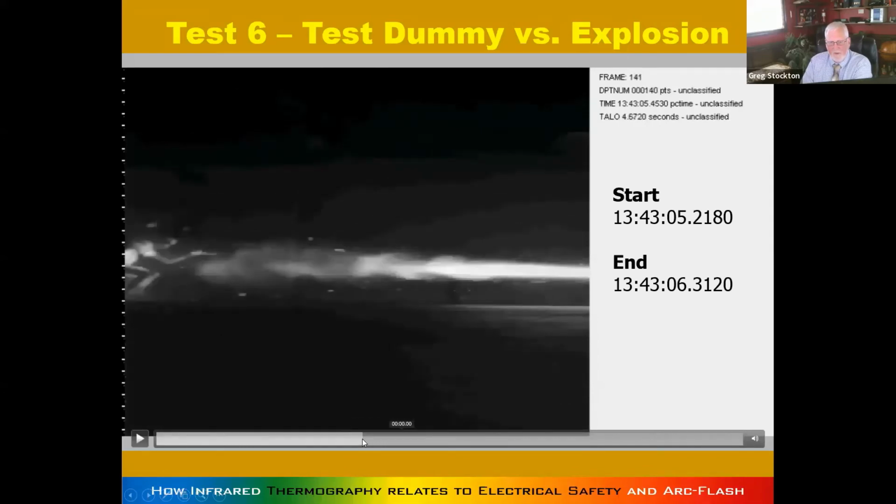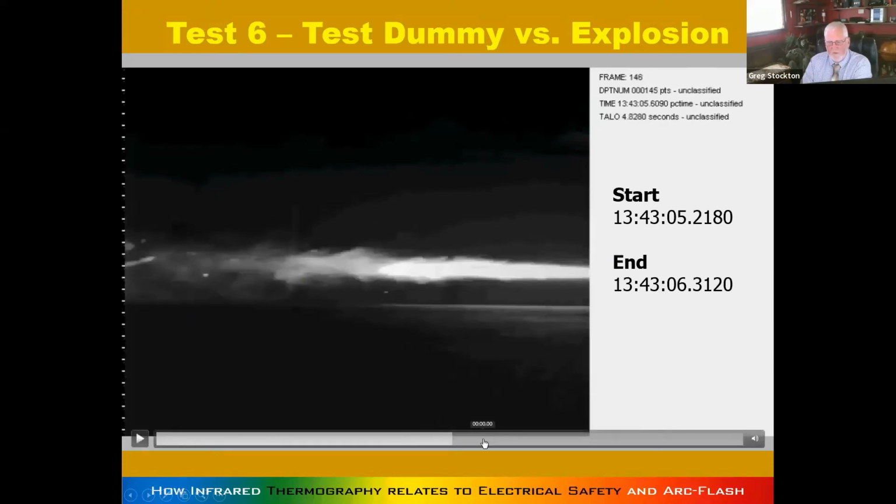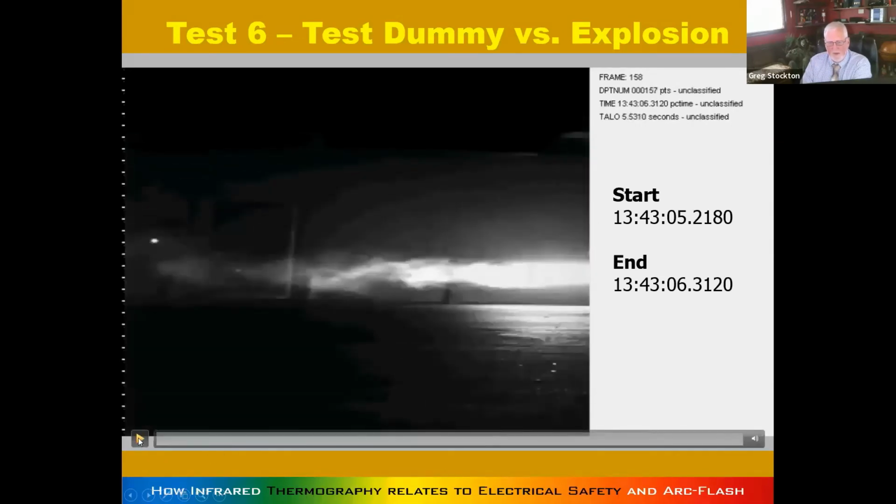You can also see where it lights them up when the heat energy hits them, and then it starts going, rest in peace kind of thing. So anyway, that's that. And again, you can play this video. I've got them sitting right here.